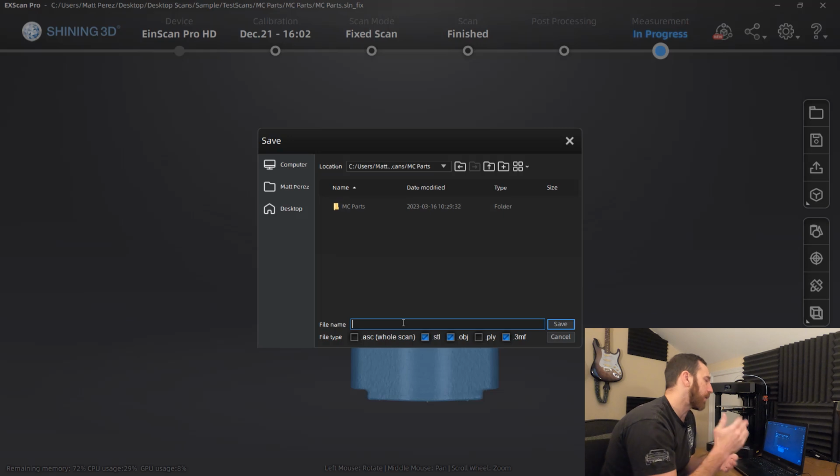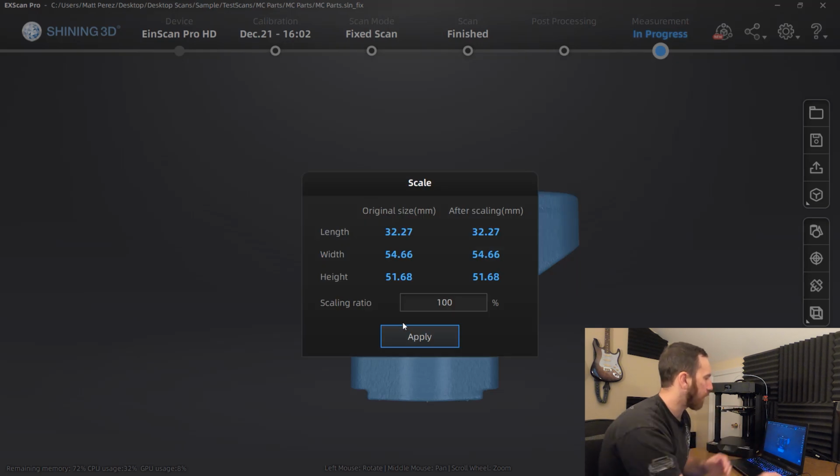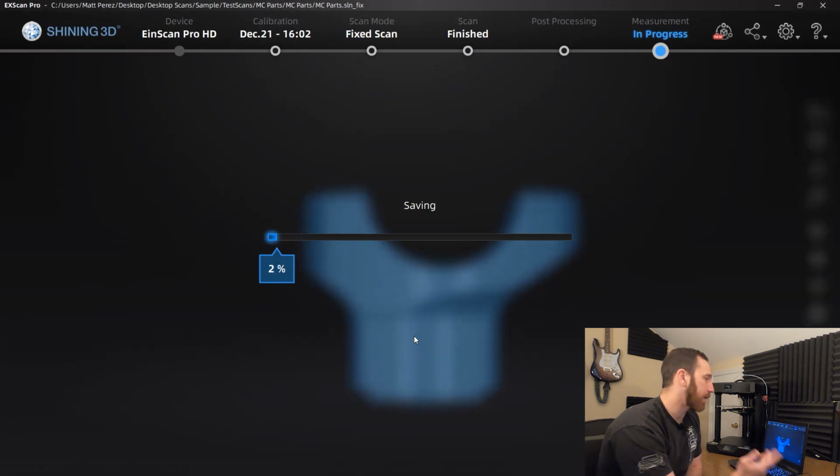If you were doing things like a textured scan, you would want to use 3MF because it does bring in appearance data. The STL is not going to do that, but for us, again, it's just kind of a redundancy thing. So I'm going to do 250 XC bar clamp, and now I have saved out that scan data.